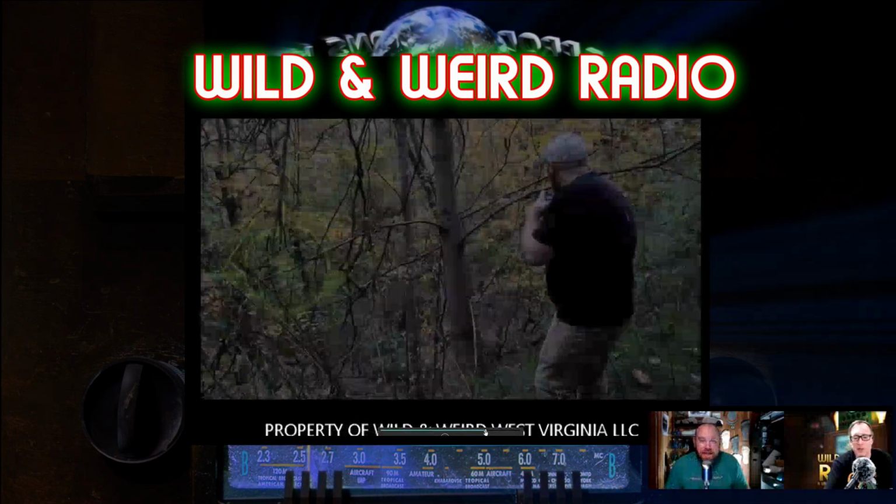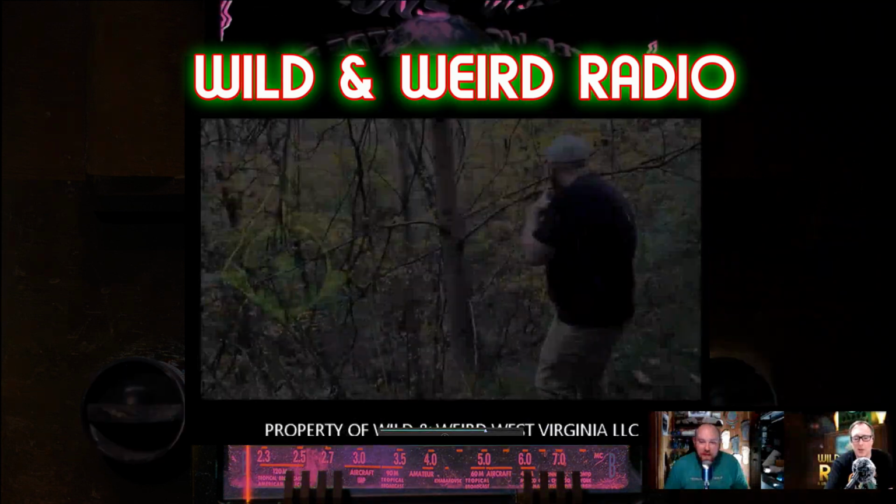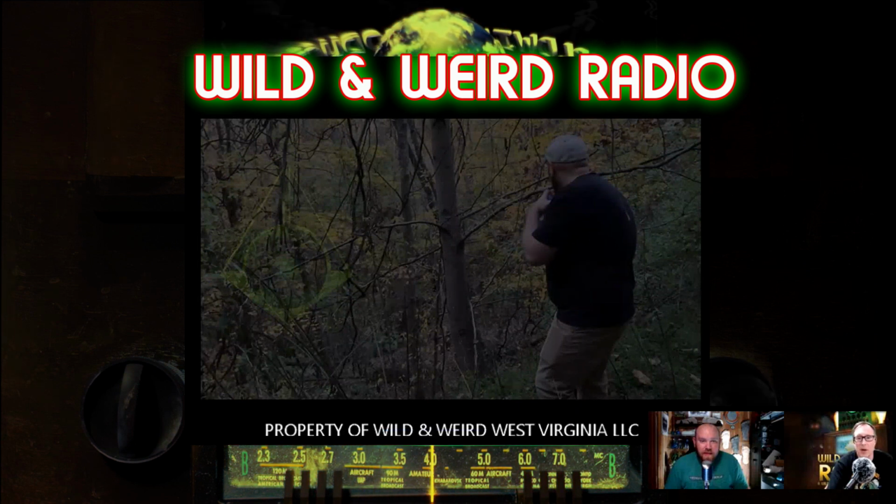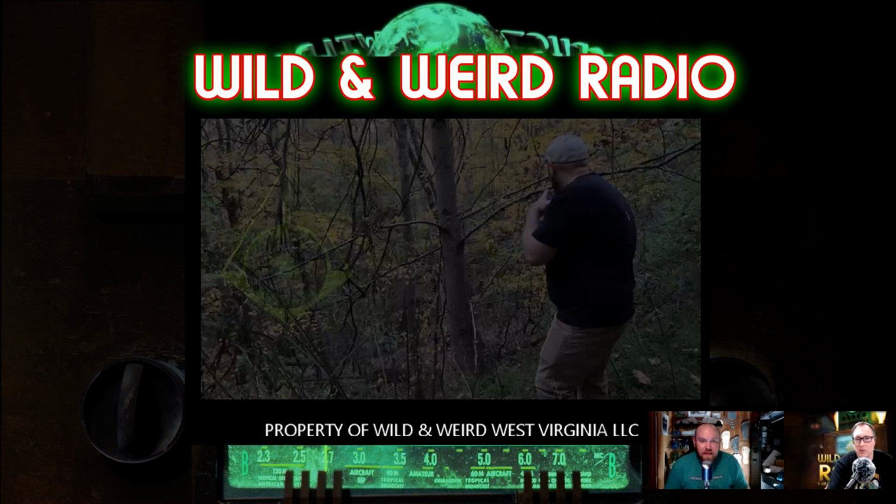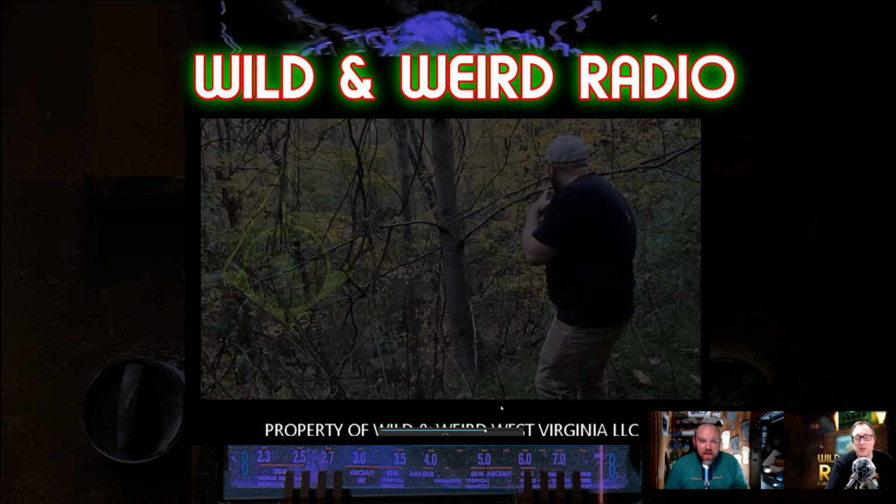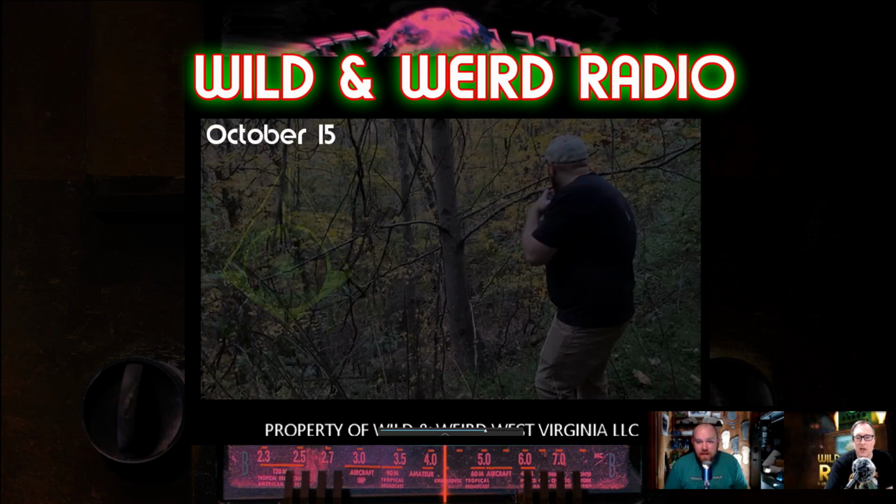Well, really, that's what I thought we were looking at, was just going to be a deer. I wanted to get a deer or something on the thermal just to see what it would look like, because I hear popping down there. And I'm like, okay, that could be a really cool signature. And I saw that. So this is the next evening after Wild and Weird Con wrapped up.